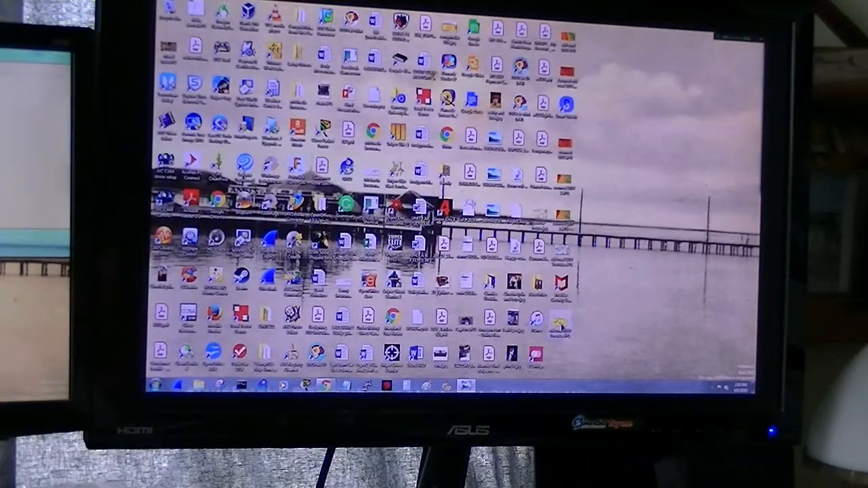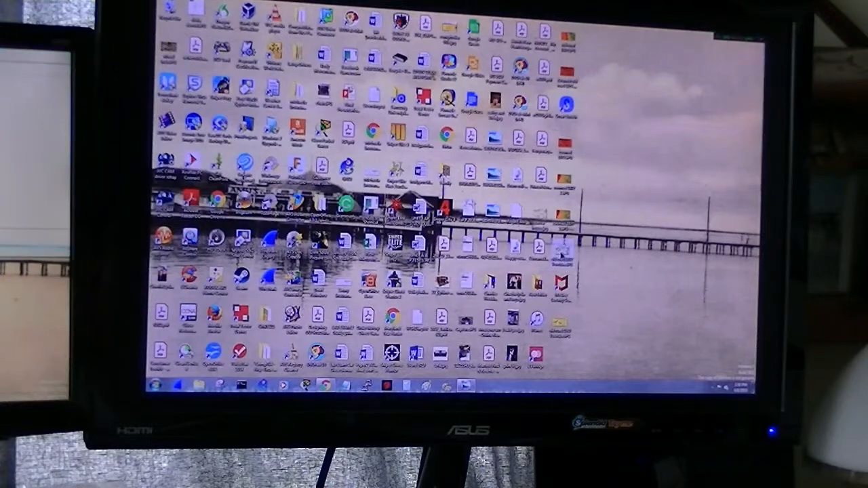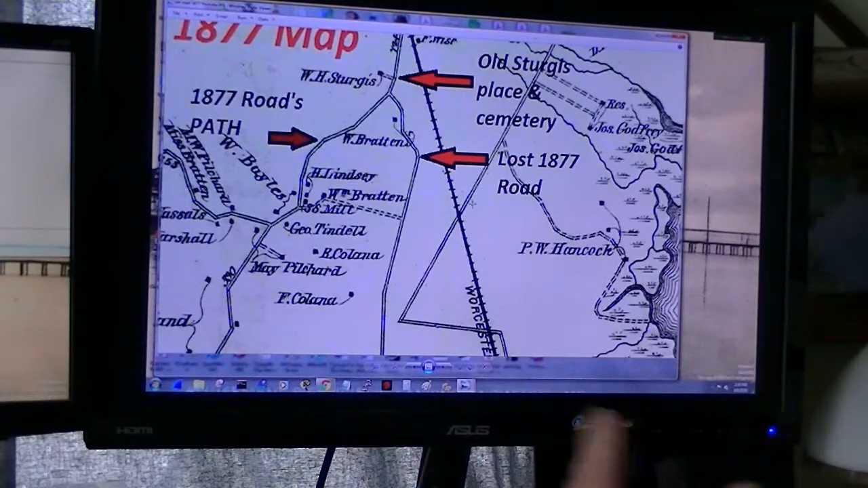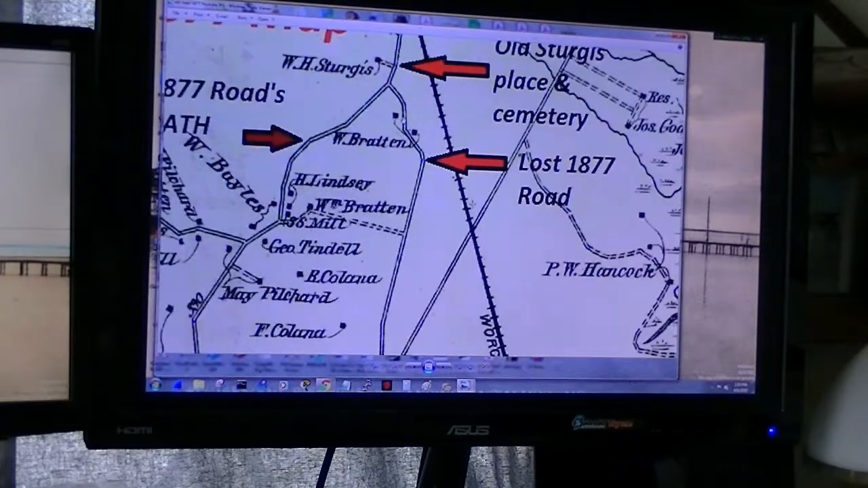Just bear with me a second, I'm going to get my other map up. Wrong map. Okay. There we go. We're looking for these two houses, and that would put one in the woods and one out in the field. And I discovered the one in the field. I have not found this one as of yet, but working on it.